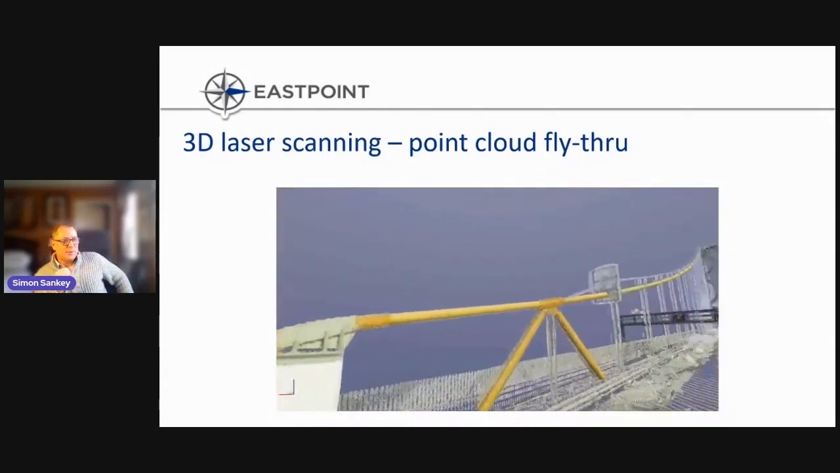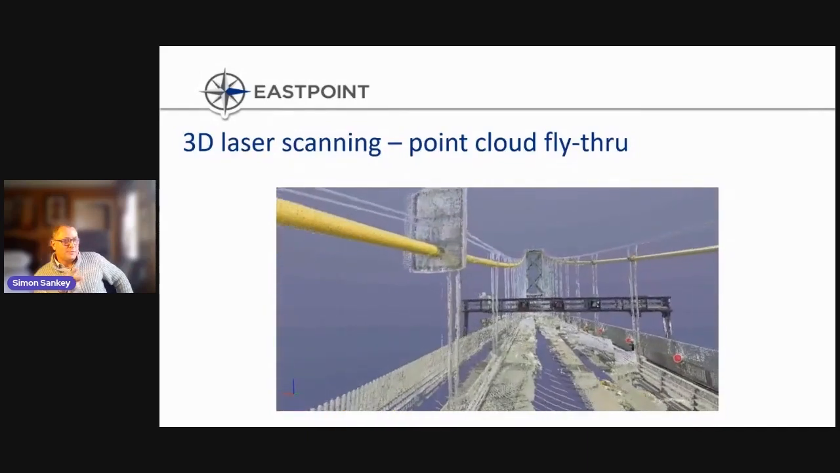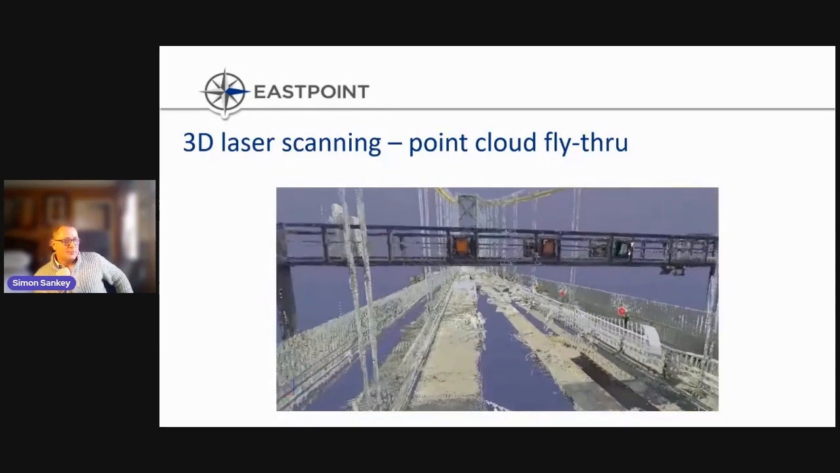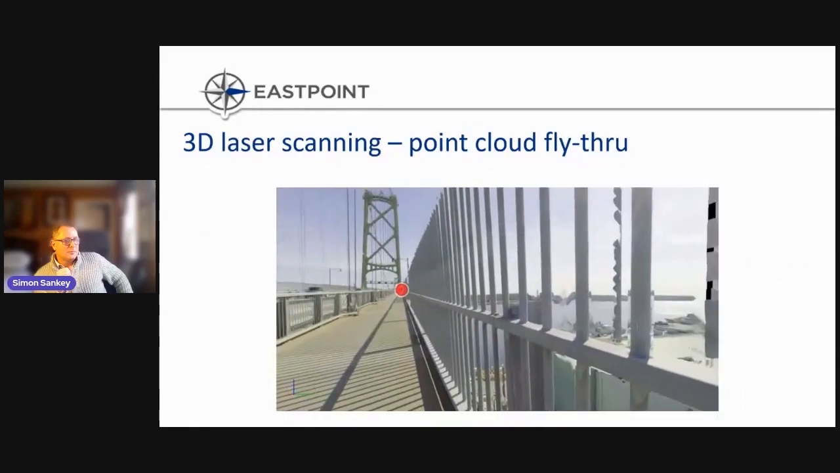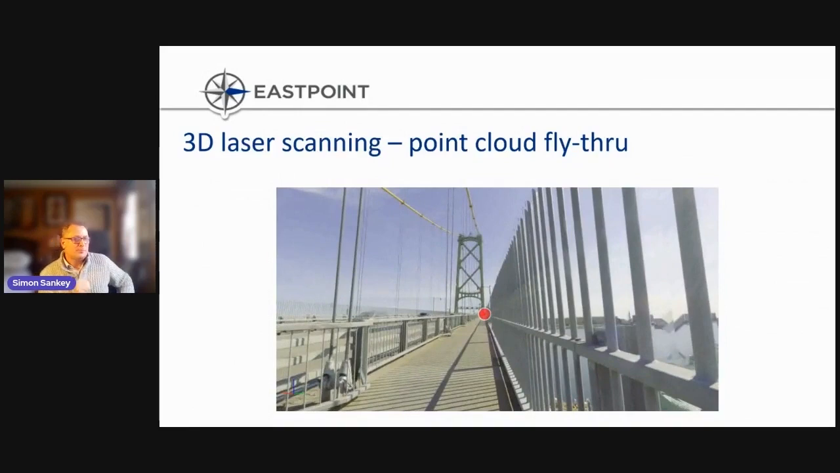So as we spin around here, we'll return to that setup location and back to the high dynamic range imagery, the high definition. There we go. Lovely shot. So scan data captured, registered, and published to a point cloud. What now? A 3D BIM model.